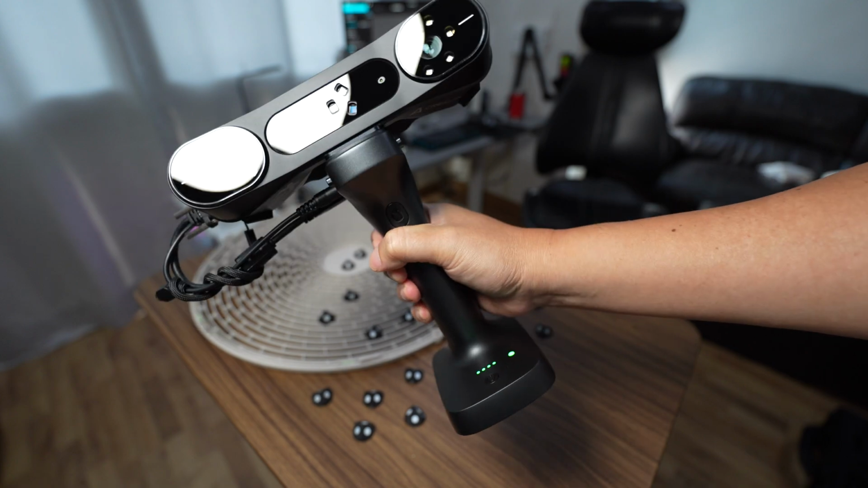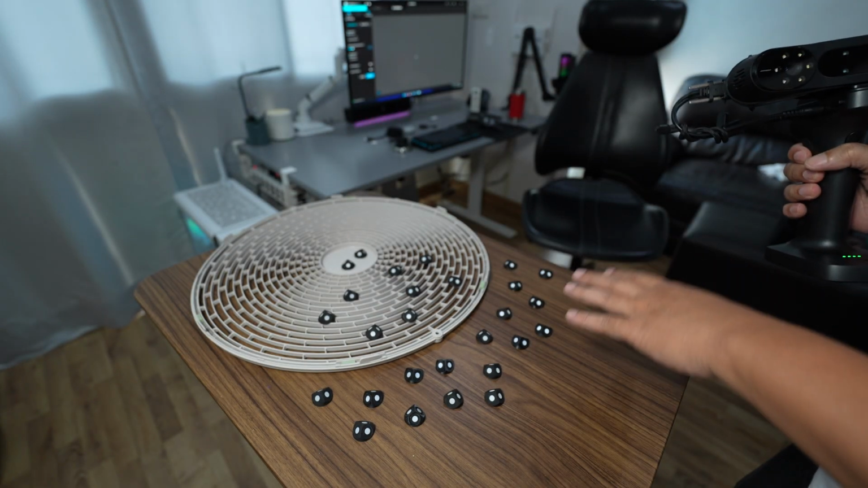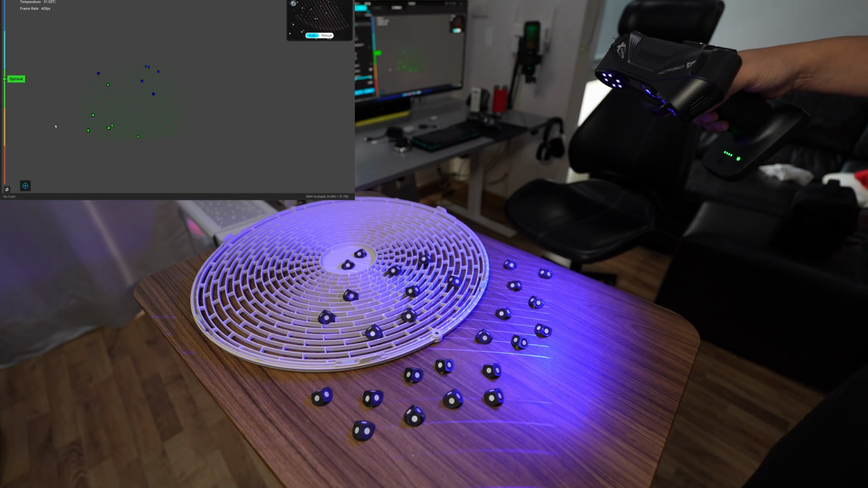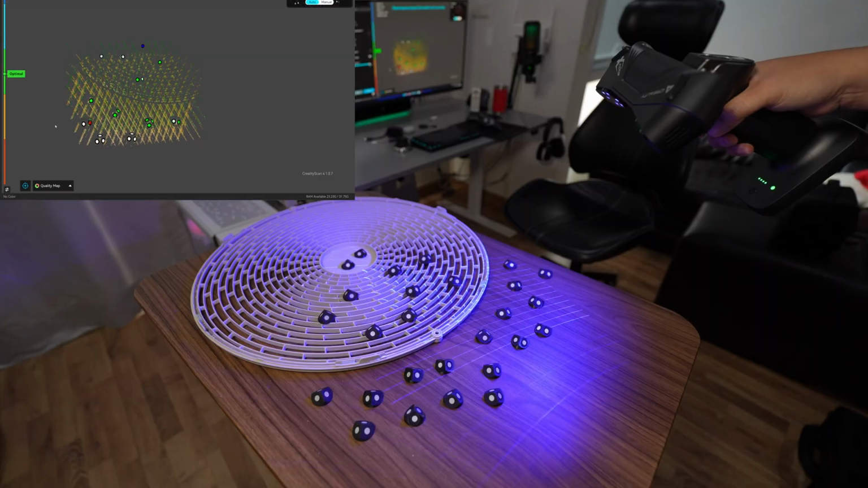So I'm going to use the Creality Scan Raptor X for making this scan. I will place the external markers like this. I will use Creality Scan 4 for this scan, and I set the resolution to 0.25. I use cross line first, and exposure is already set to automatic. Okay, start the scan.